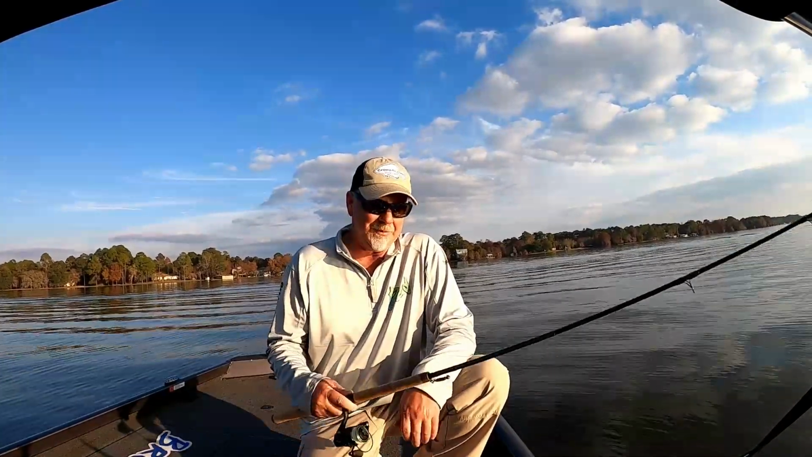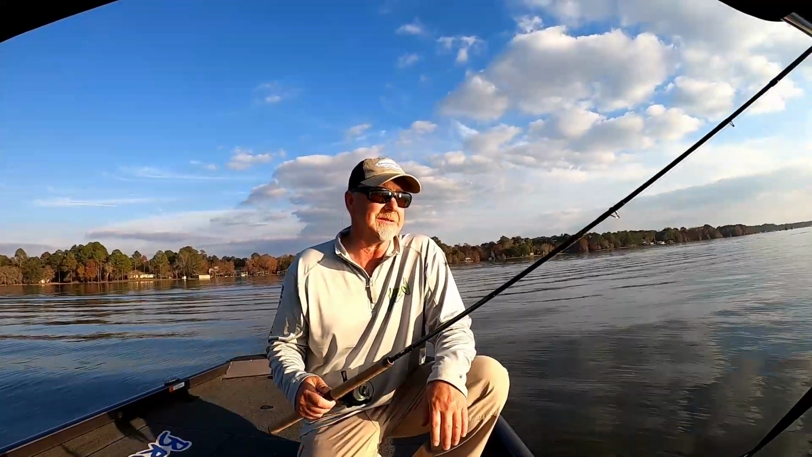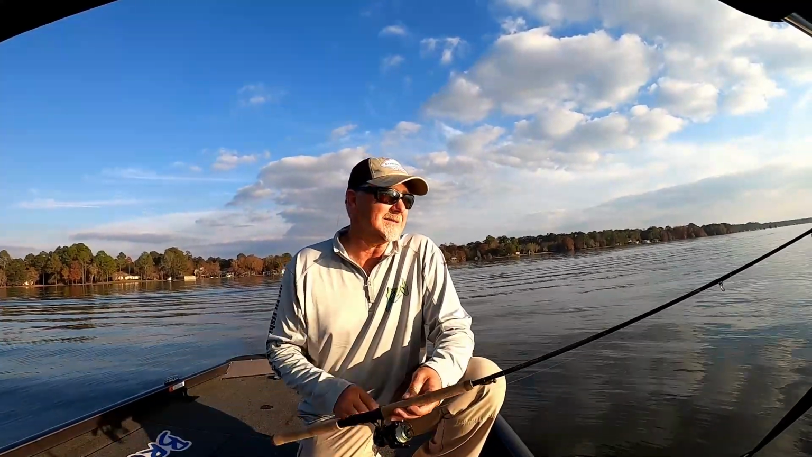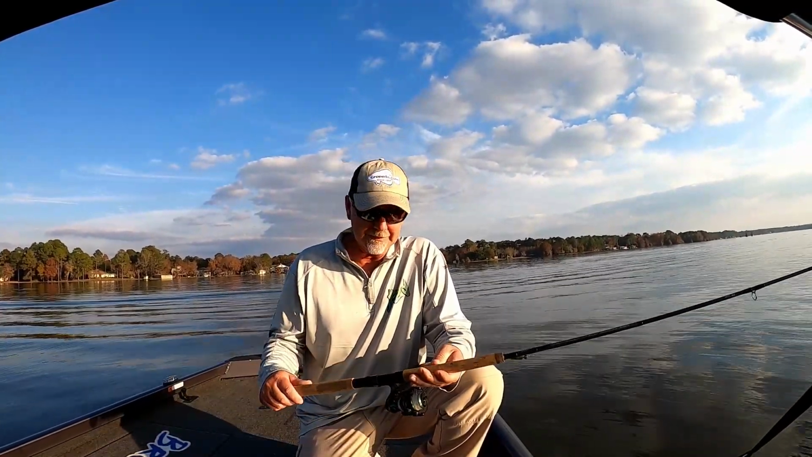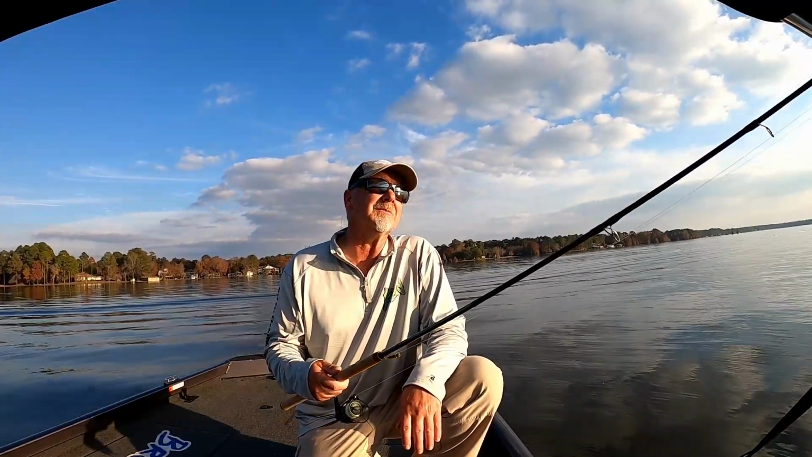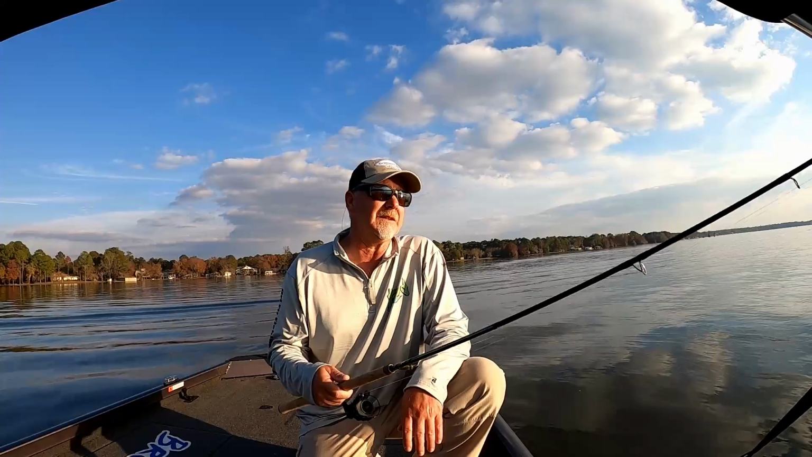But I put a workout on this 9-foot Wally Marshall Classic Signature Series today, and absolutely, guys, unless this thing breaks on me in the next couple weeks or has some kind of manufacturing problem, which I highly doubt from Lew's, they seem to make pretty good stuff, this is absolutely my favorite pitching rod that I've got. I love these 9-footers. They're just easier to fish with than that 10-footer.